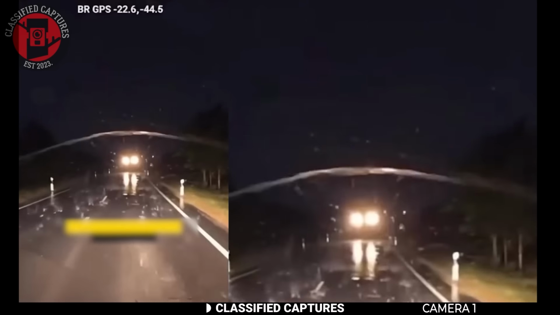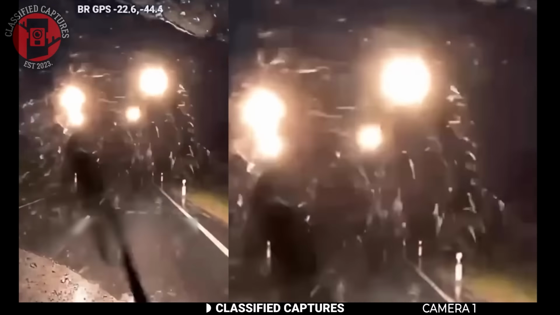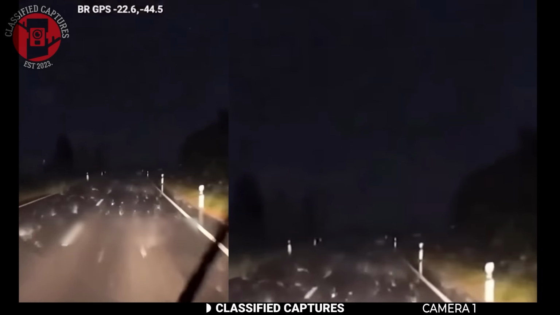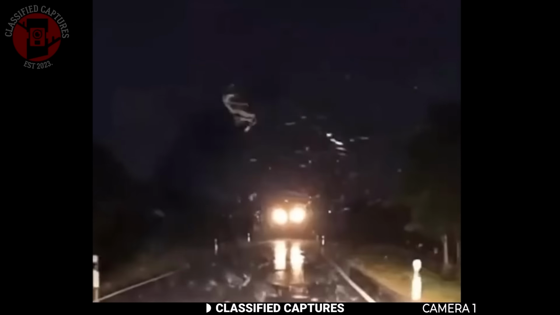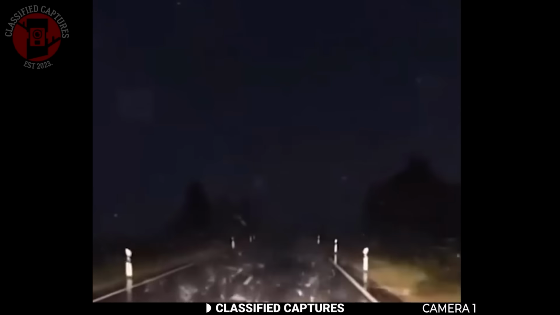What makes this clip odd is how the lights behave. They don't move like normal vehicle lights. They glide, change height, and keep a steady formation as they pass. The driver didn't stop the car, even though most people would pull over if something this bright was coming straight at them. So what could this be?